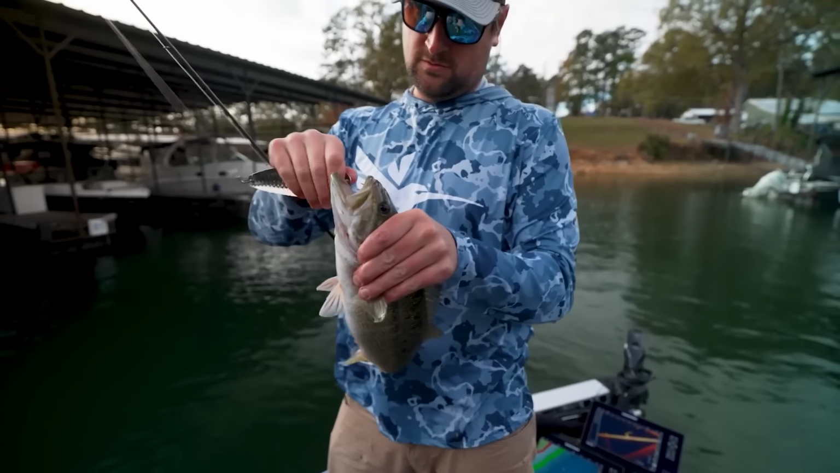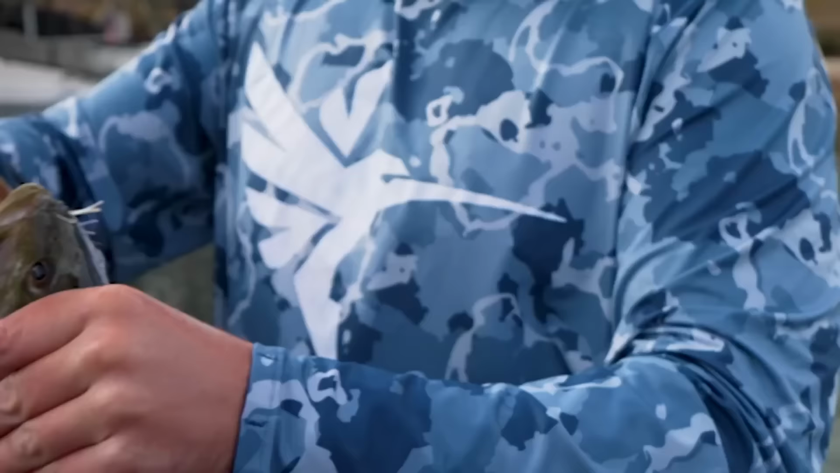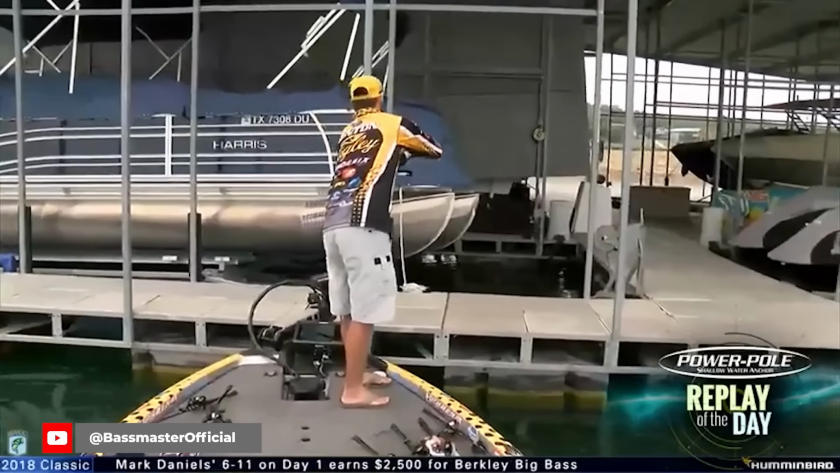Just know that you're probably not mimicking bait fish. It's purely a reaction deal. Right back in their faces. Thank you. That's right, man. Now just be aware that if you get too close to the docks, things can happen.